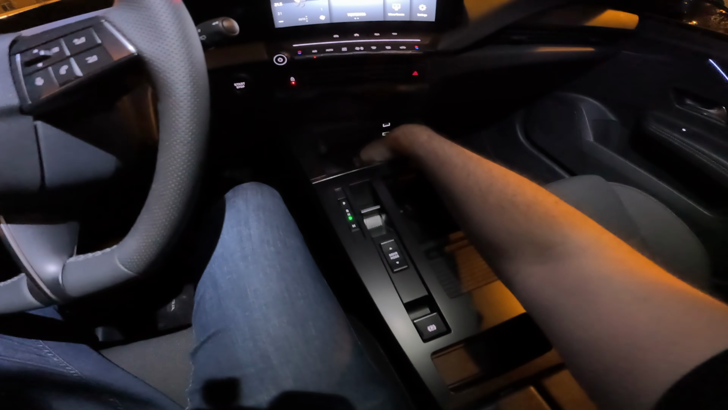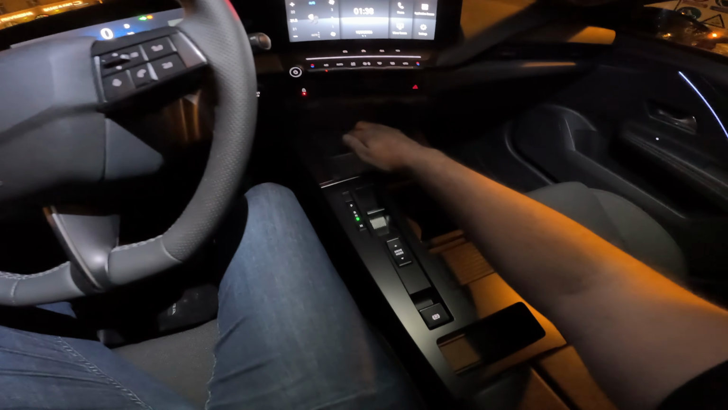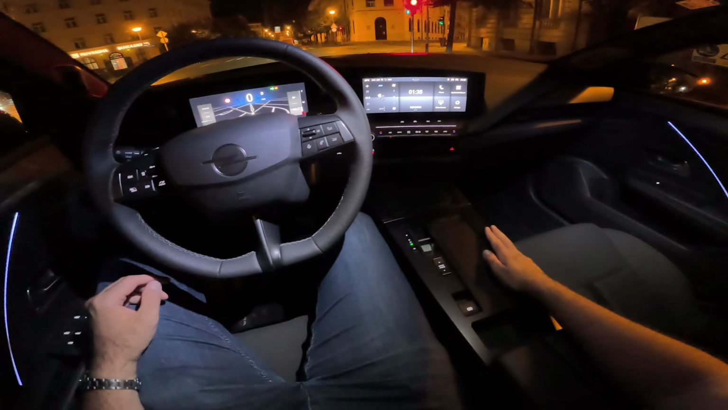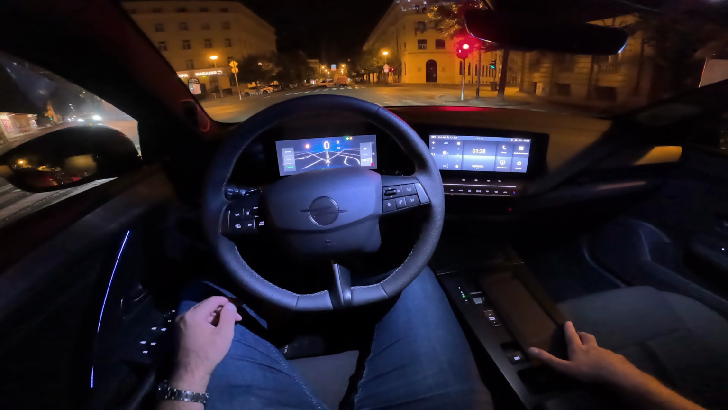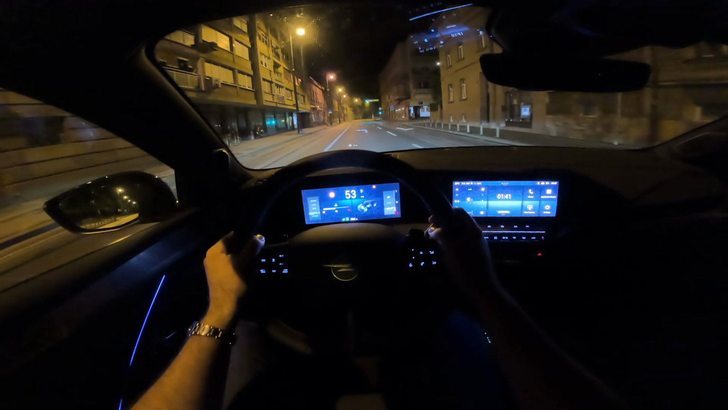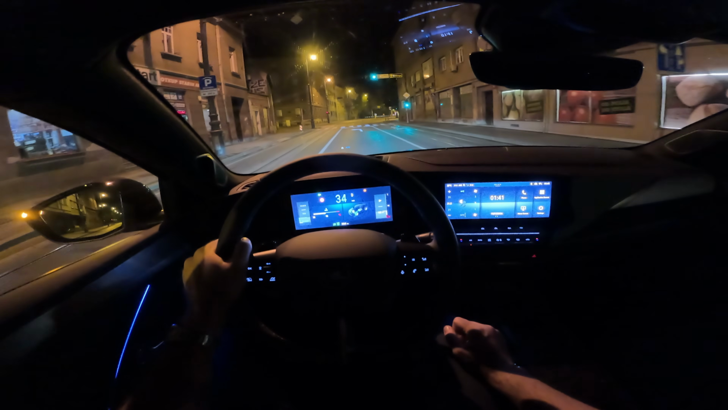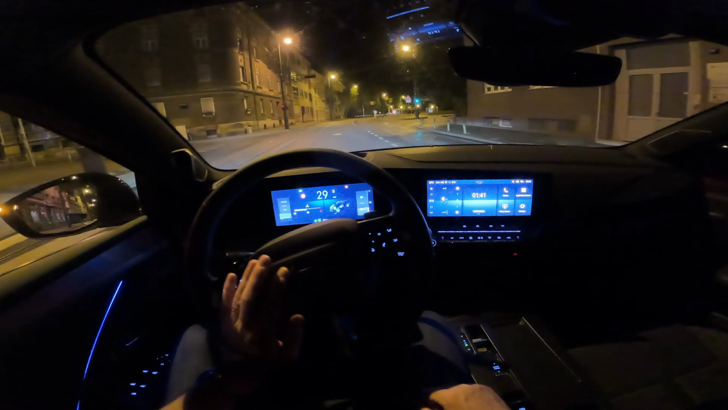Here you do have the wireless charging pad, USB ports, and the 12-volt power supply, the cup holders, and you have the rollers to hide those to have a cleaner design in the center. And this beeping is the speed warning, mandatory by law for all new cars in Europe, but it's easy to turn it off.